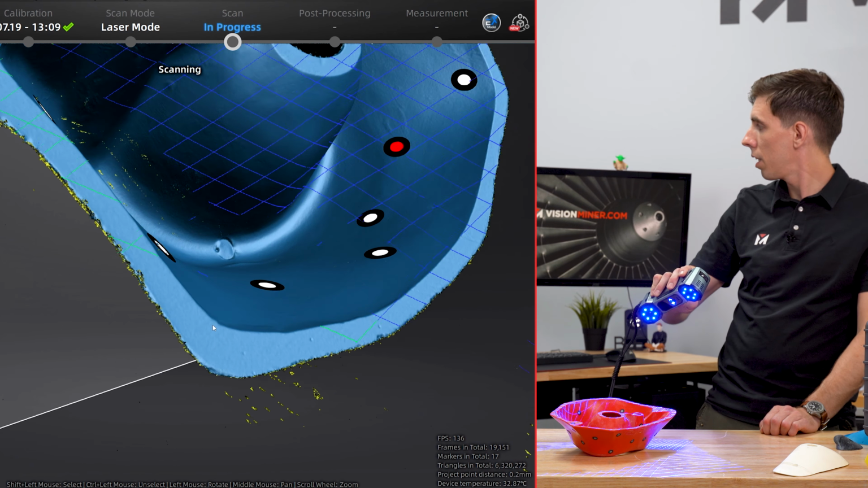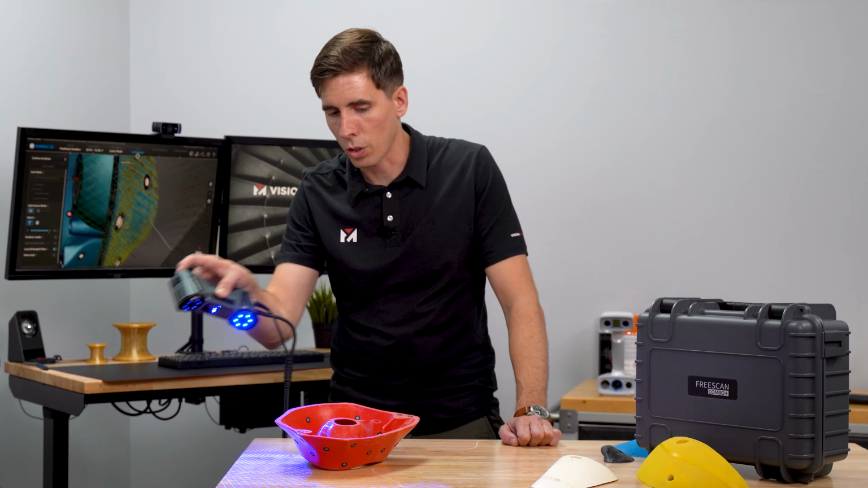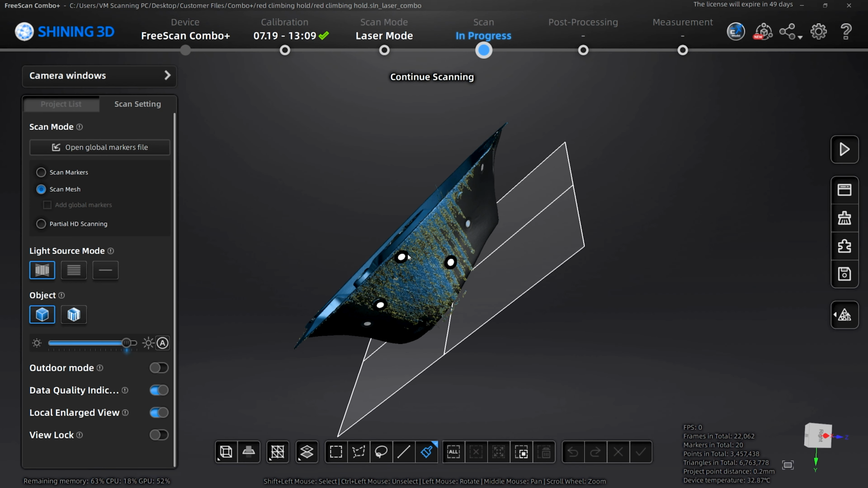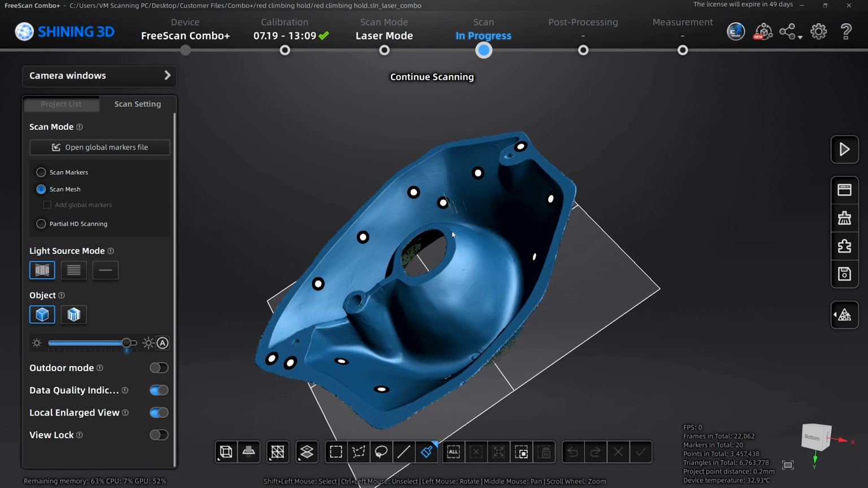And I'm just gonna try to come down on the edge here. Okay, let's see how that did. Okay, so now I've got my part. I've got 3 markers. I don't need this data. We got it on the other scan, and we're good to go.